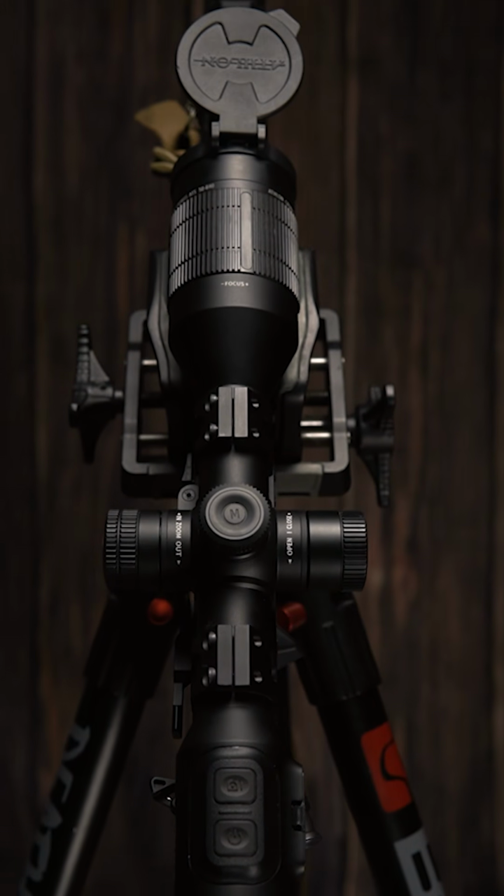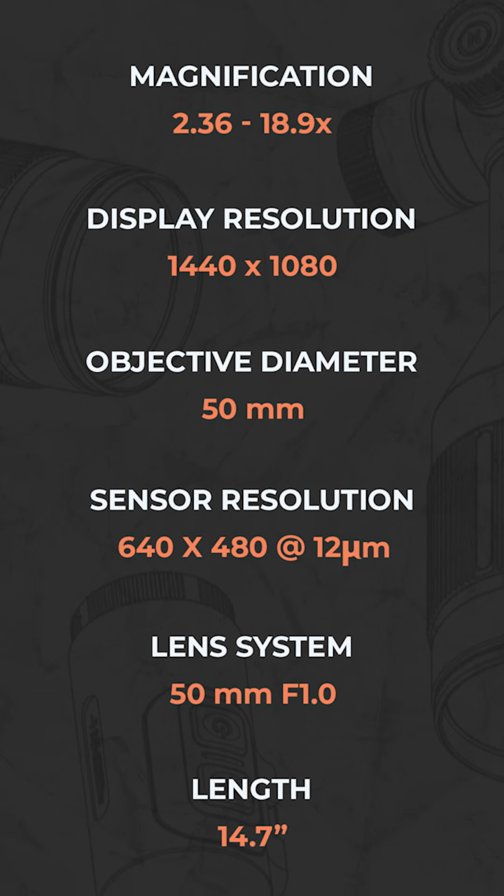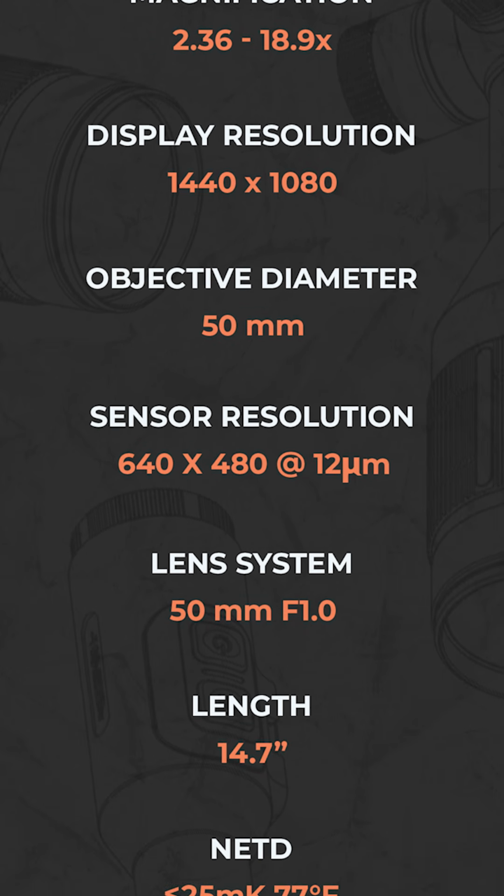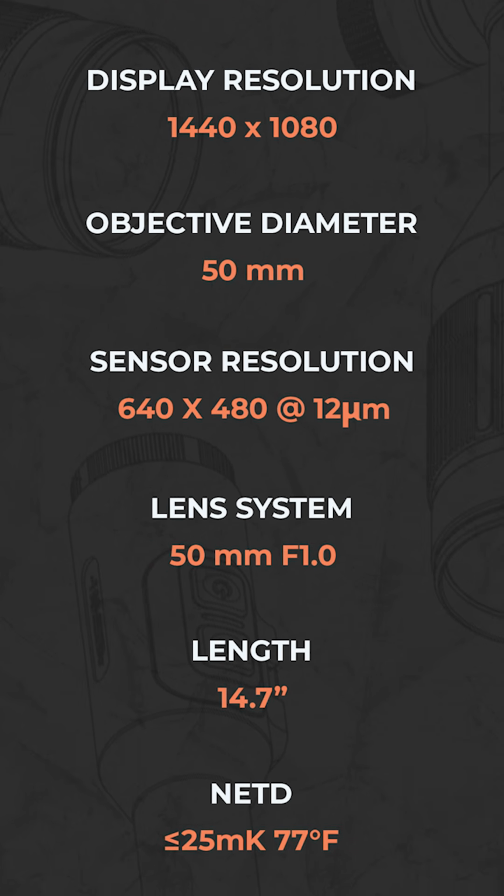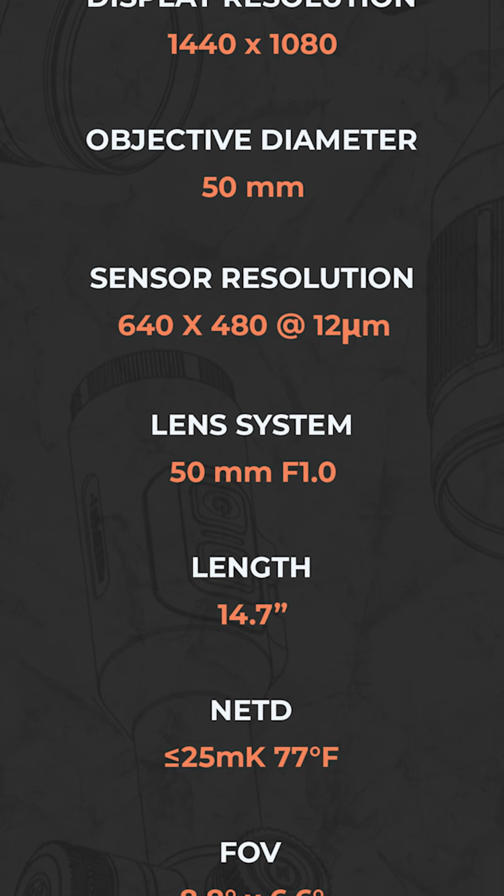The build quality on this thing is superb. For some specs, here's what we're looking at. Magnification is 2.36 by 18.9. Display resolution is 1440 by 1080. Objective diameter is 50mm. Sensor resolution is 640 by 480 at 12 microns. Lens system is a 50mm f1.